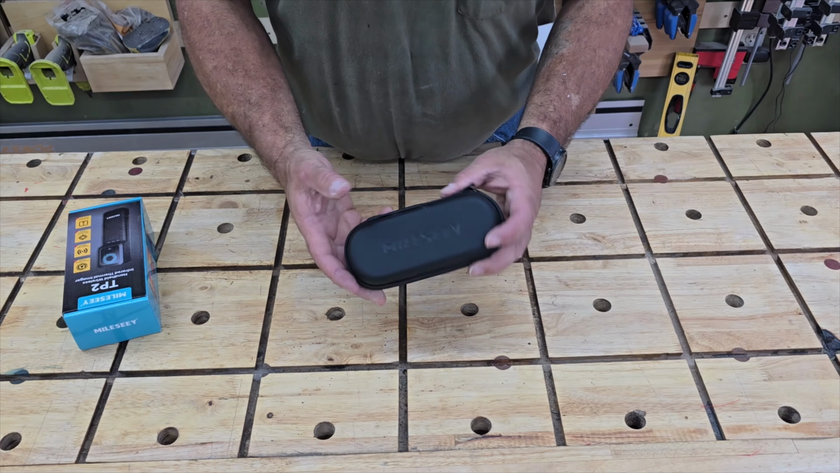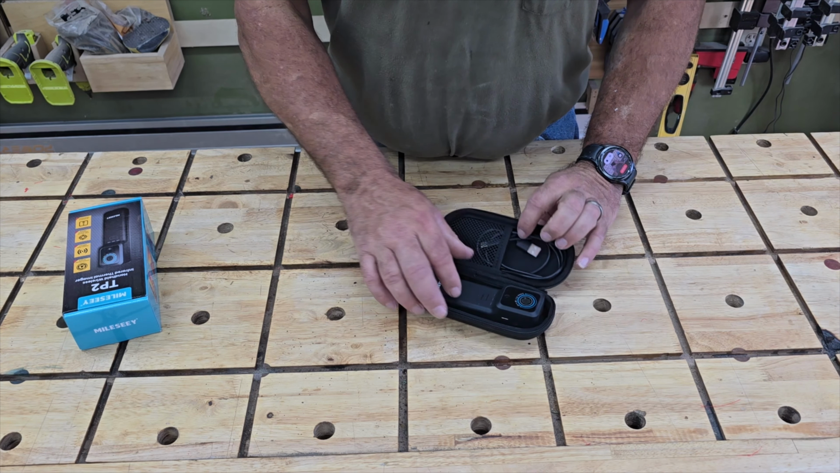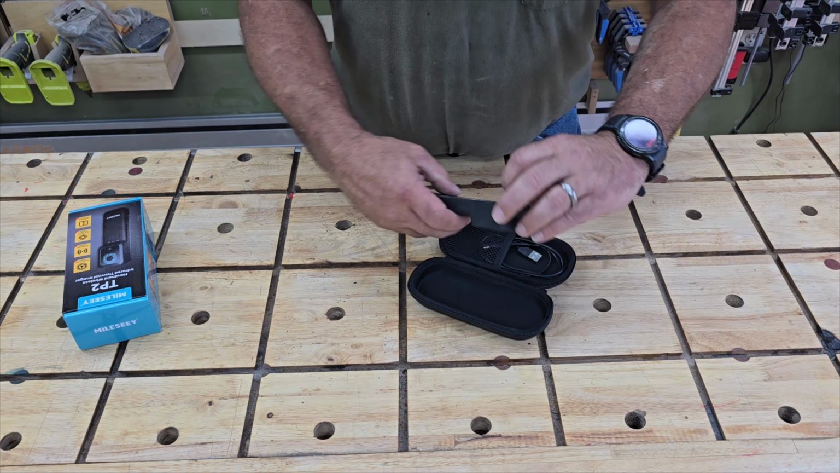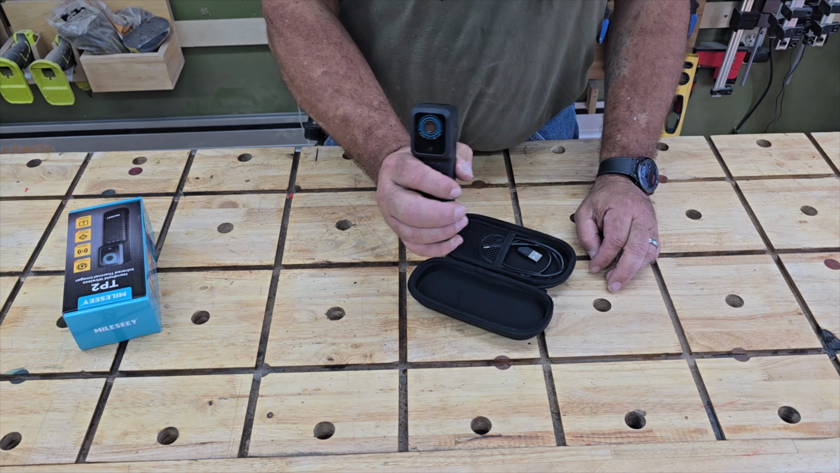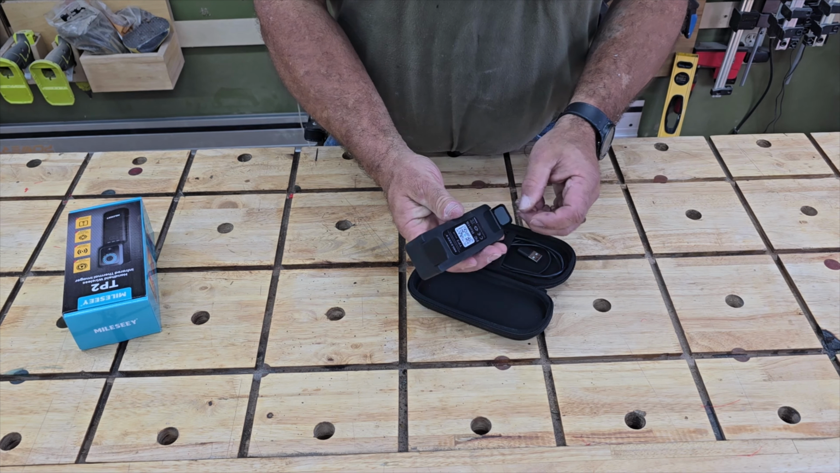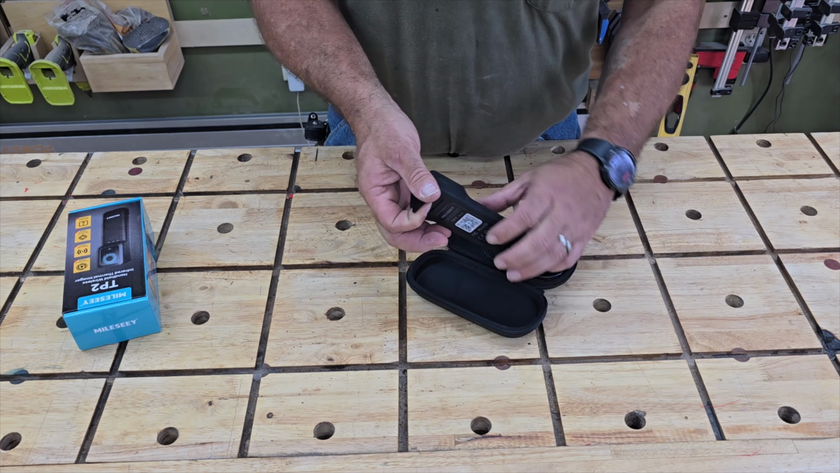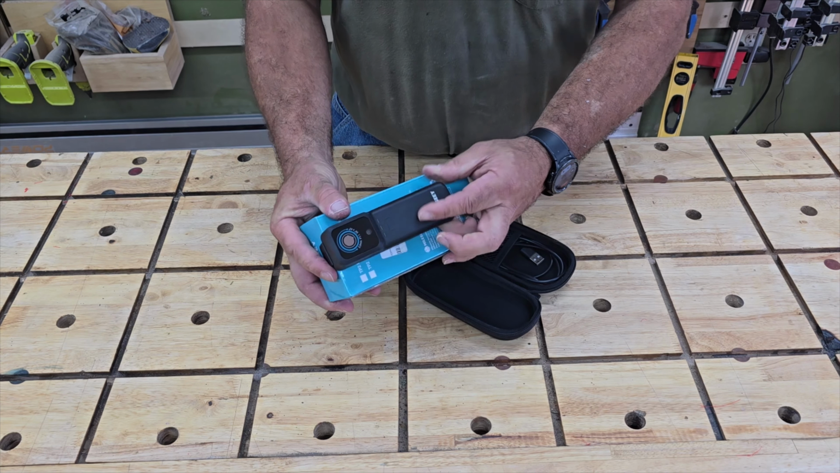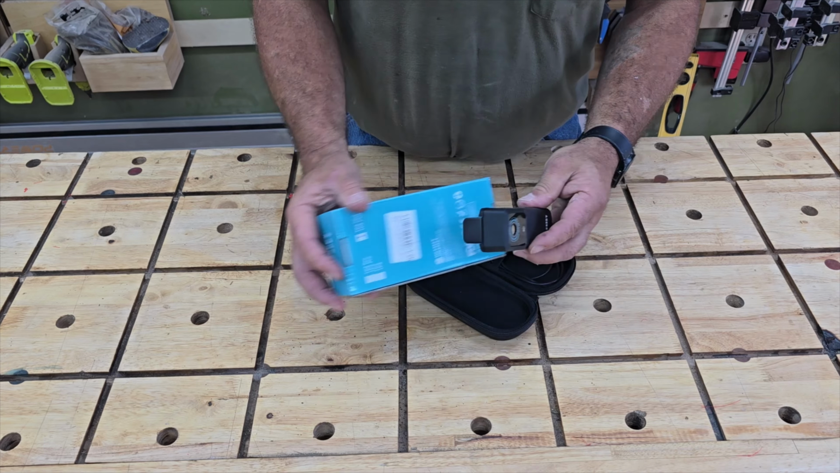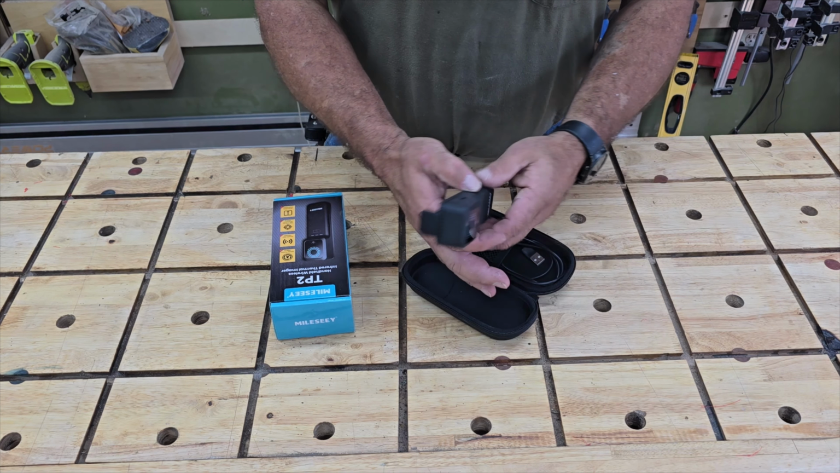So the first thing, it comes in this nice little case, looks like a sunglass case. And when you open it up, all it is, is a thermal camera. Now you can use it like a camera, just like this, and walk around, and it connects wirelessly to your phone, or you can flip these little tabs out, and then this stretches and it will clip on the back of your cell phone. Kind of like if this was your cell phone, though cell phones are smaller than that, it would just clip right on there, and then it actually looks like part of the cell phone.